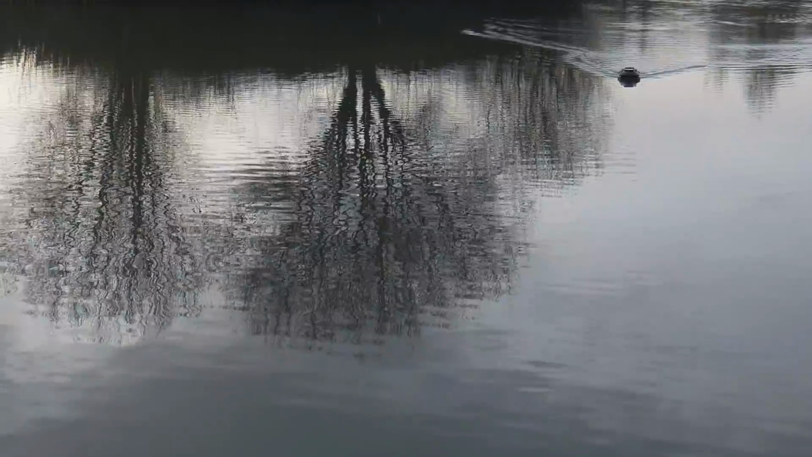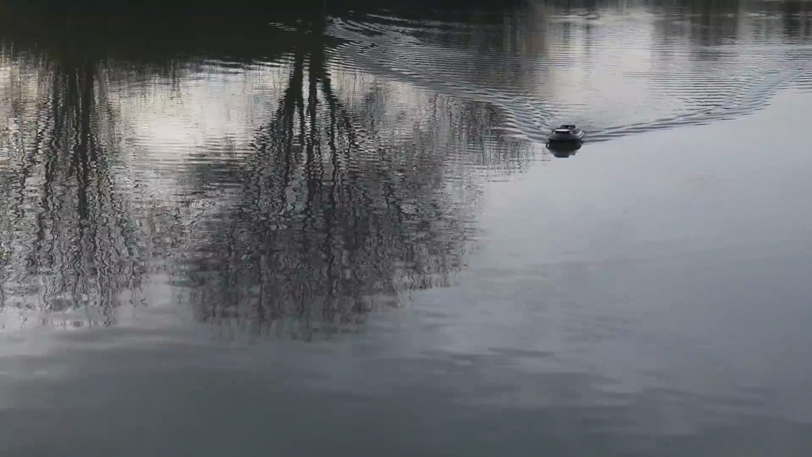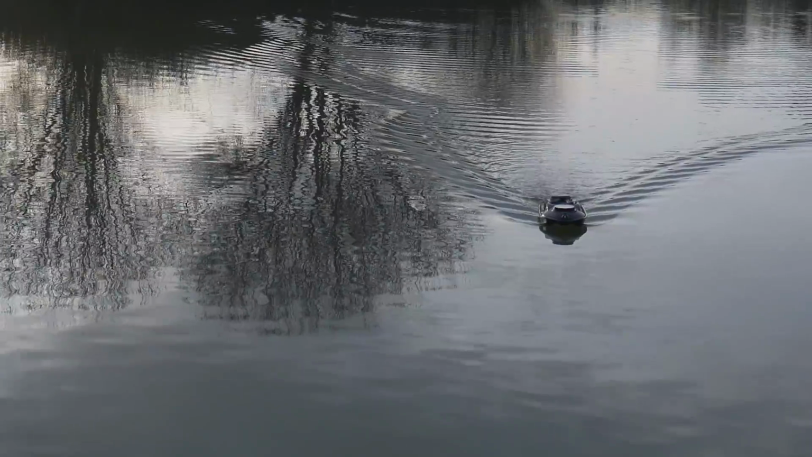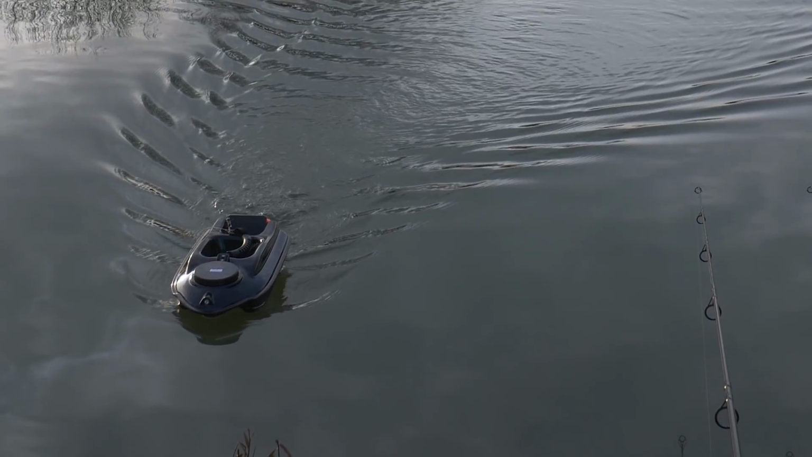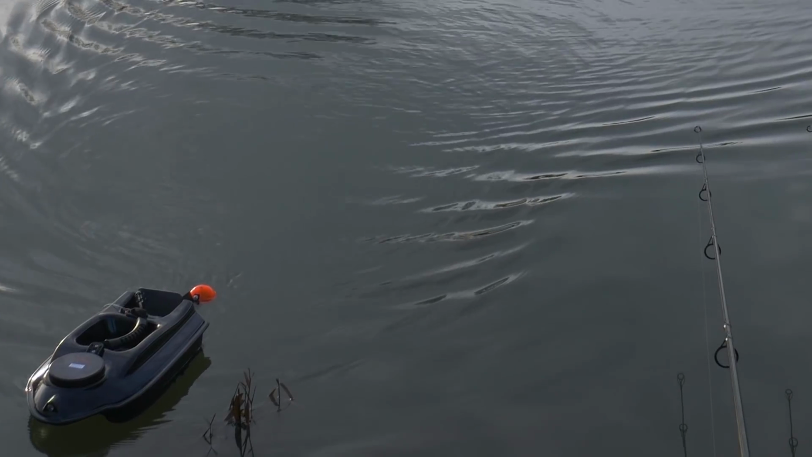Like I say, I've not seen any fish on the icons. I've not seen any fish on the Depper at all. Bits of weed dotted around, that's about it. And here it comes. So I'll get ready to load the rods, rig the rods up, and load the boat up and send it back out with some bait on board. But that was pretty easy to use. Anyway, I'm going to get it in now.